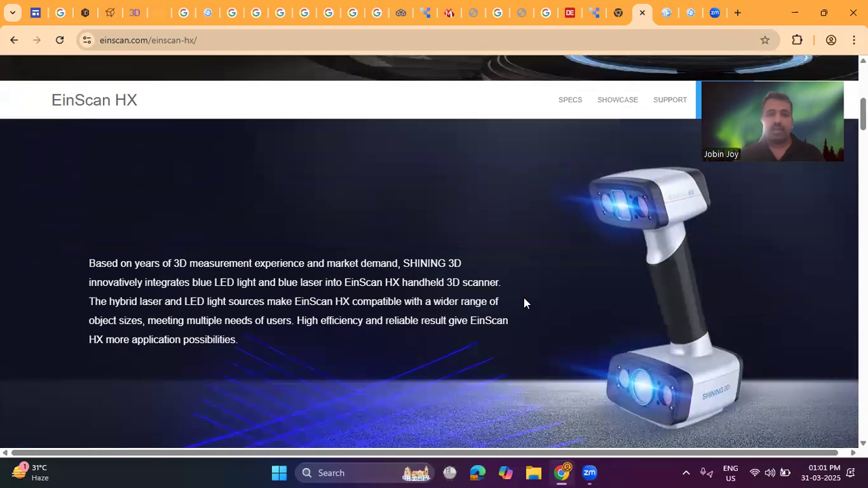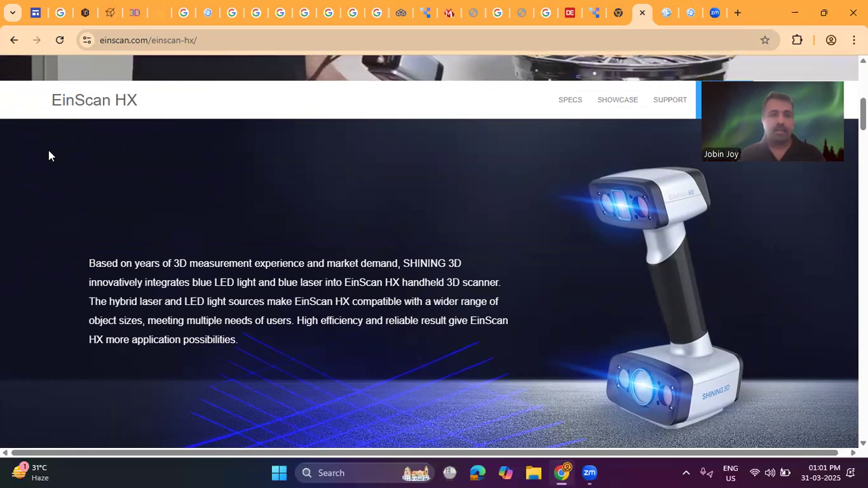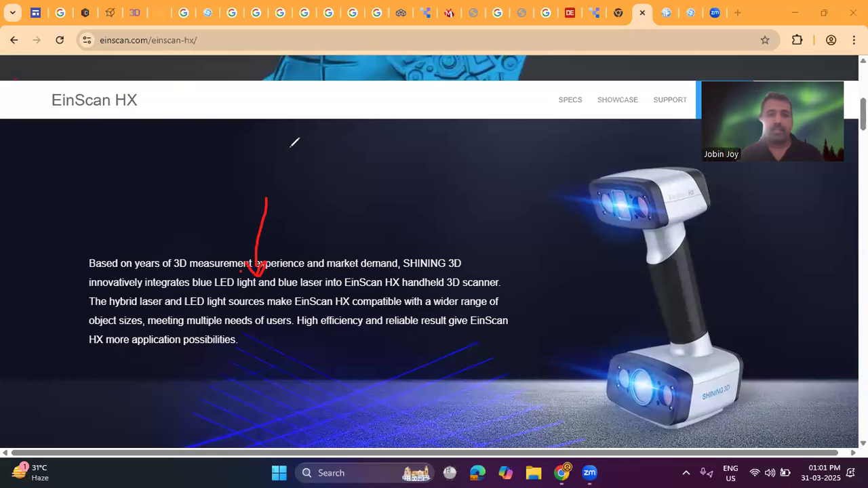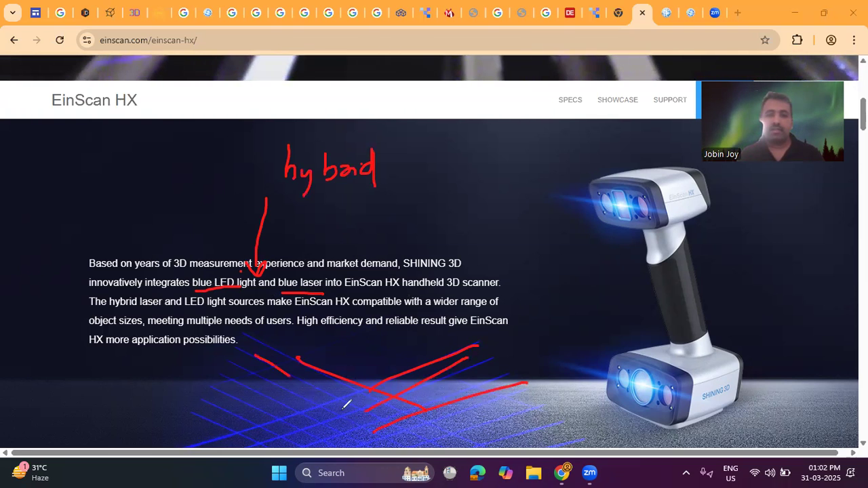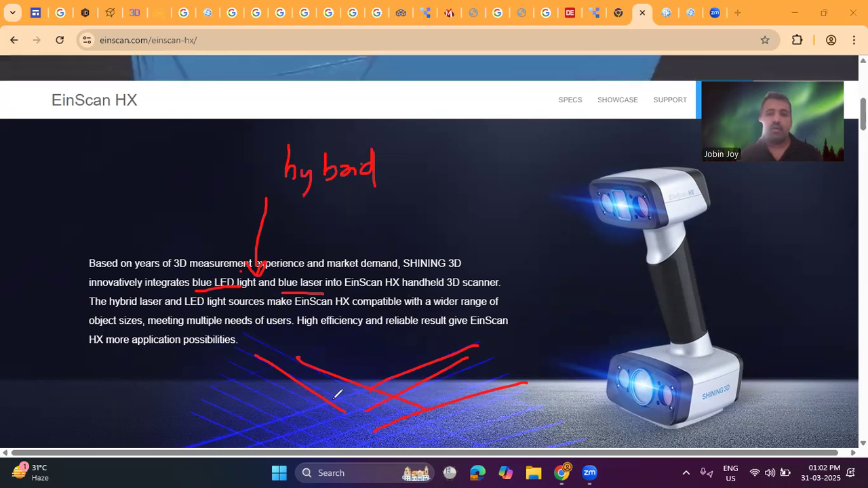So for more details, as I already mentioned, this is a hybrid scanner, as it is using a blue LED light and a blue laser. Multiple blue laser lines are used to capture each and every finer detail of the object we are going to scan.